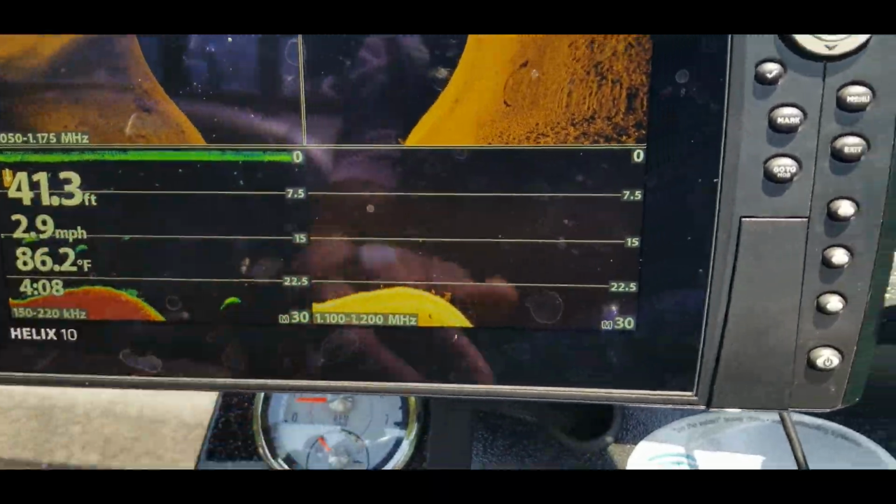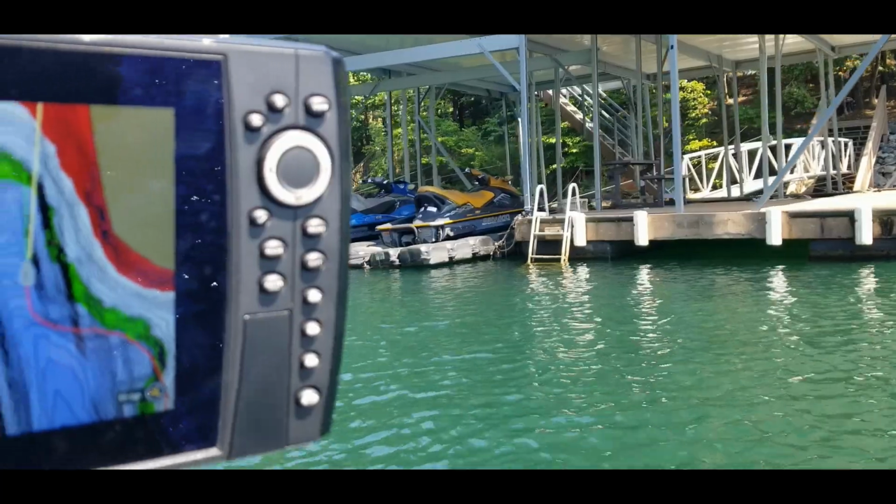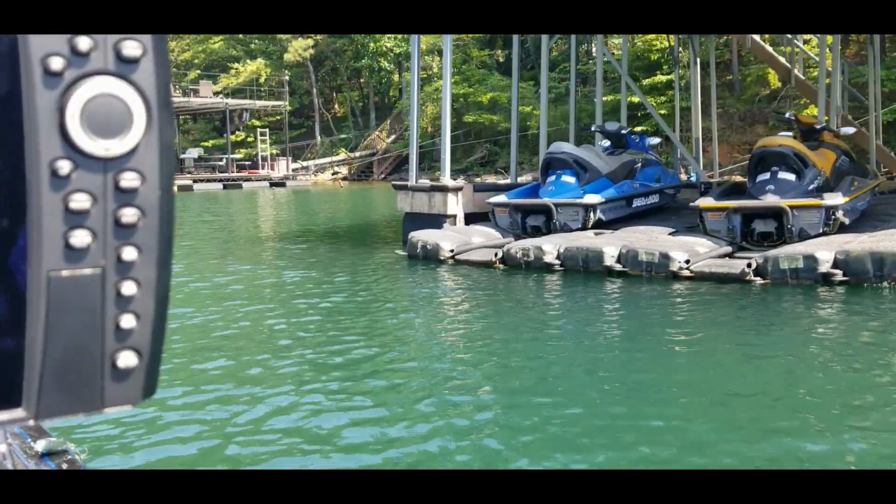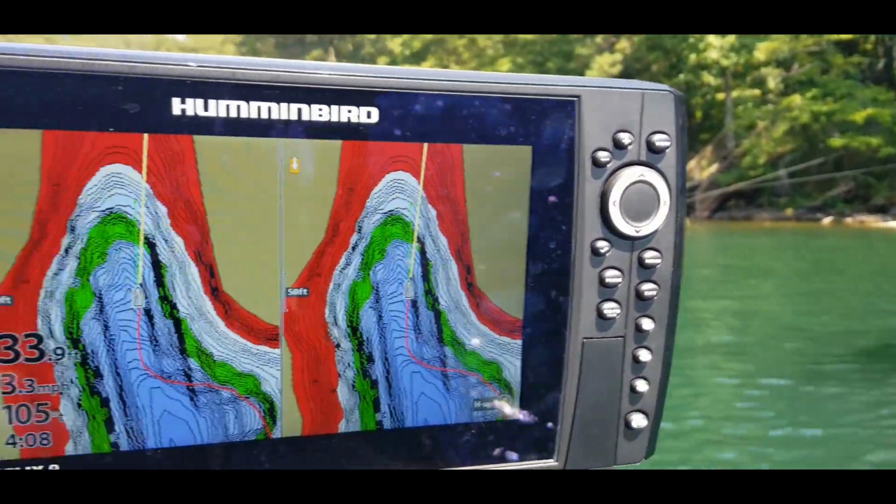So we're in 42 feet of water, so that is a deep dock right there. If you have some type of live imaging or something, you can actually scan under these docks. These deep docks like this in the summertime will be some high percentage areas.